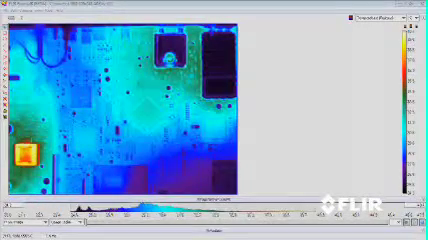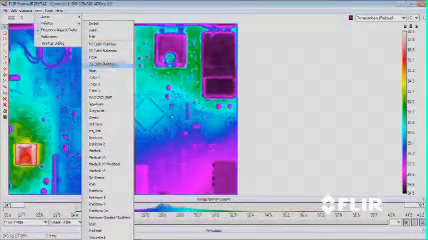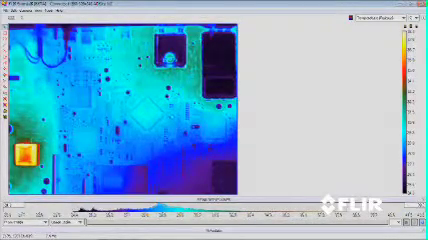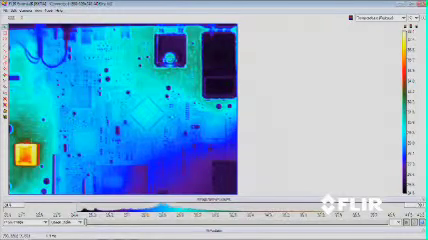In a few seconds, I get that gorgeous IR image streaming directly to my laptop. If I want to change the color palette, I go to View, Palette, and I can choose from any number of color palettes available. Let's try this 1, 2, 3, 4. There, that looks great. I can also adjust the level and span by simply clicking on the ends and moving left and right along the image enhancement toolbar. I can also go back to From Image to Auto Scale.